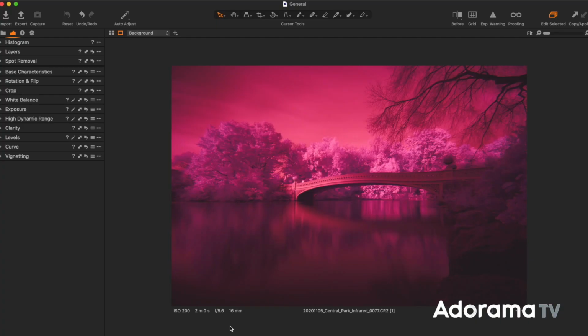The long exposure, 2-minute exposure, gives the water a really ethereal look, just like a neutral density filter would do, because the water is moving, and so it gives it that sort of smoothness, but also it's not a really clean reflection of the bridge because the water was a bit choppy. So this is how it's going to look with that filter straight out of camera.